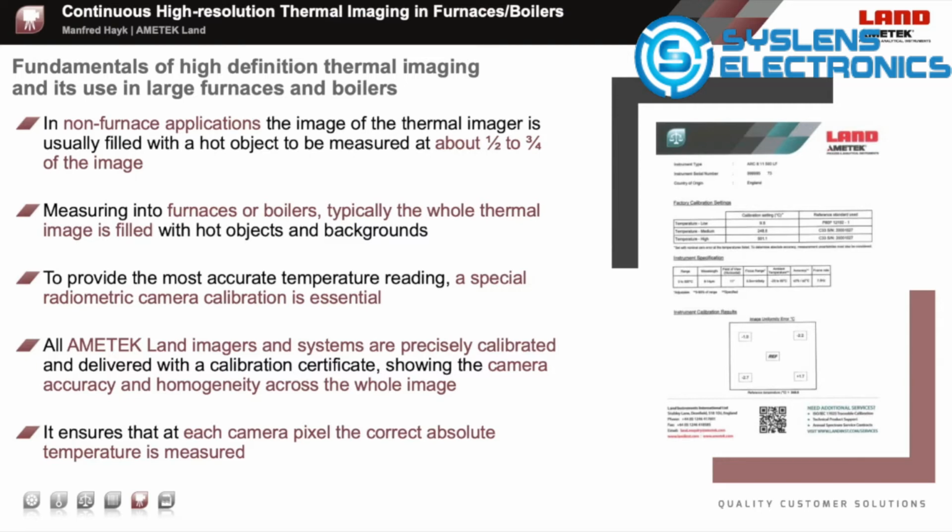All these thermal imagers are precisely calibrated to deliver very high reading accuracy and homogeneity throughout the whole image, even in very hot furnace applications and conditions. It is ensured that at each camera pixel, the correct absolute temperature is measured. This is documented in an extended calibration certificate coming with the thermal imaging cameras and systems.